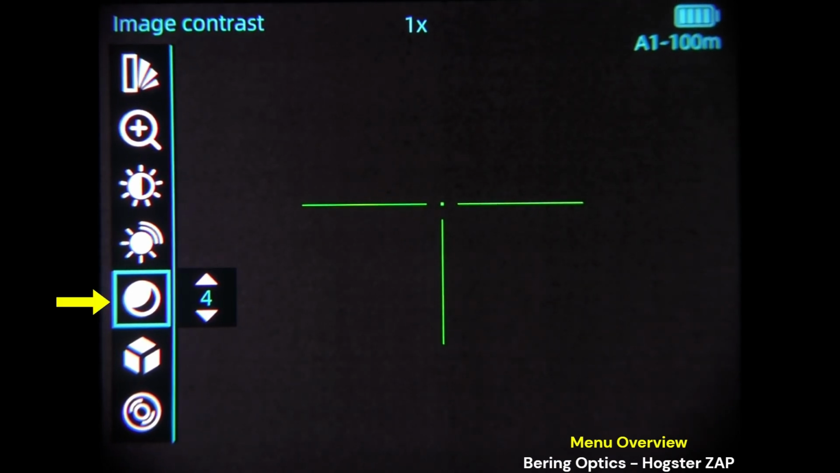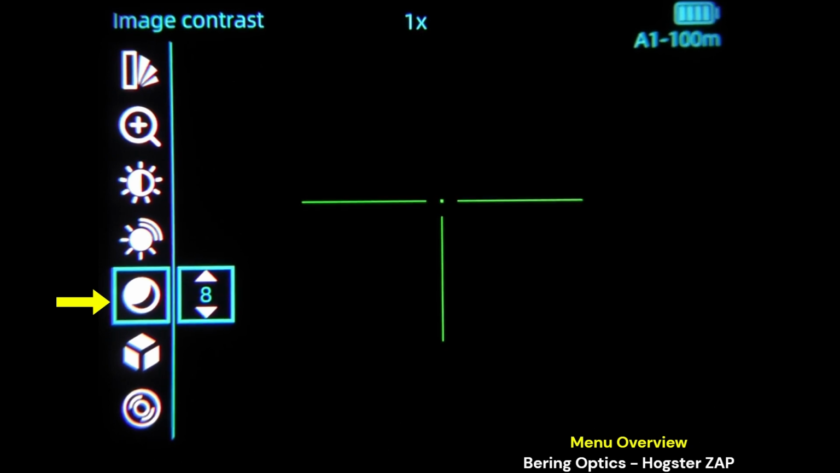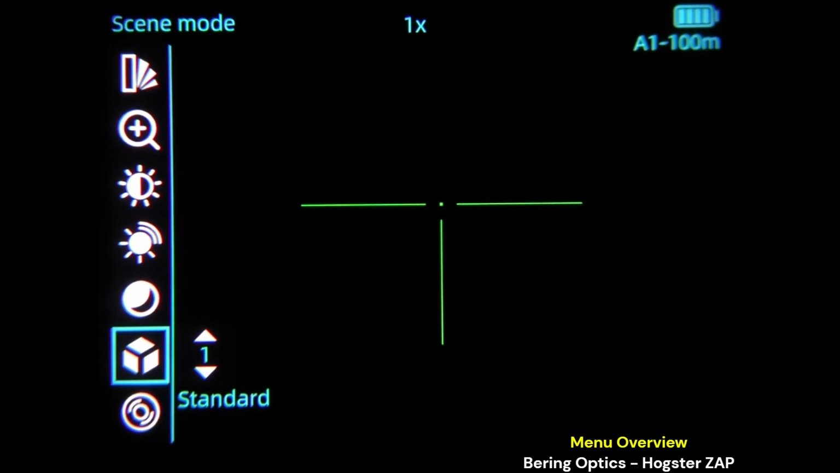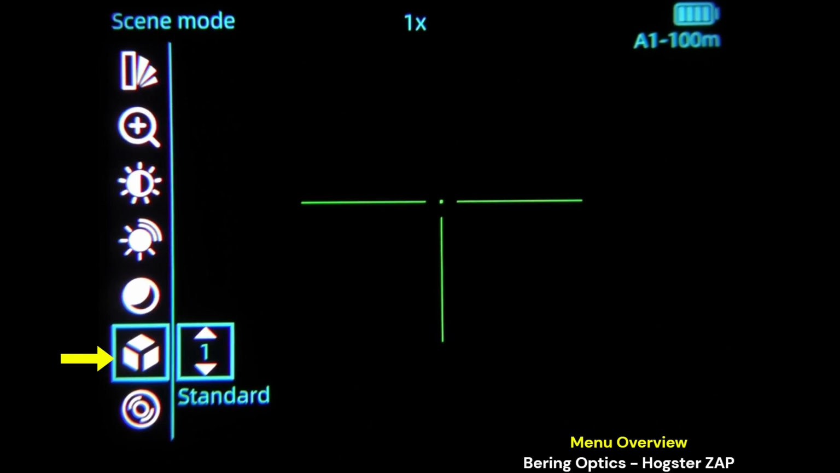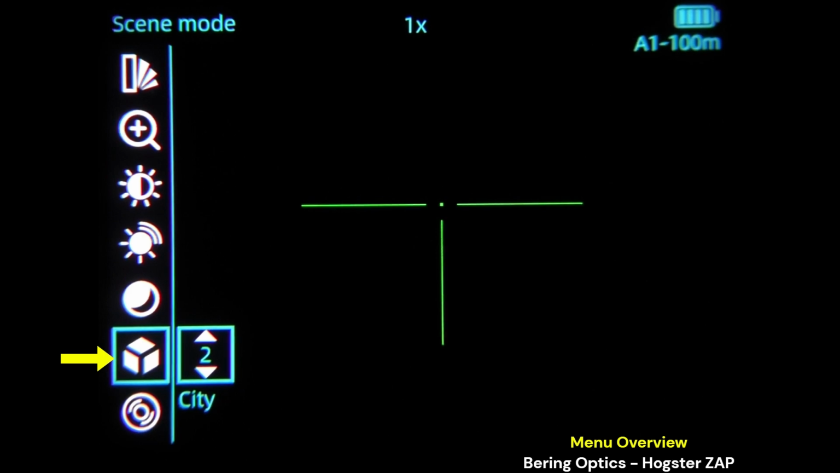And continuing on, image contrast. Again, 10 settings. Scene mode, we have standard, custom, jungle, and city.